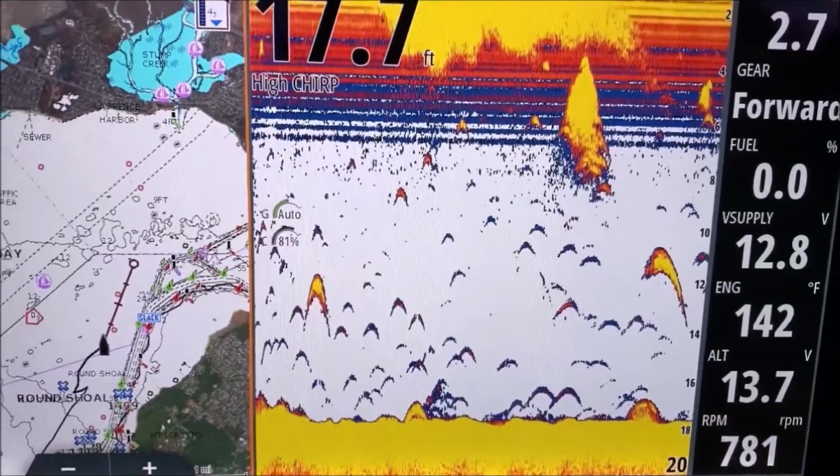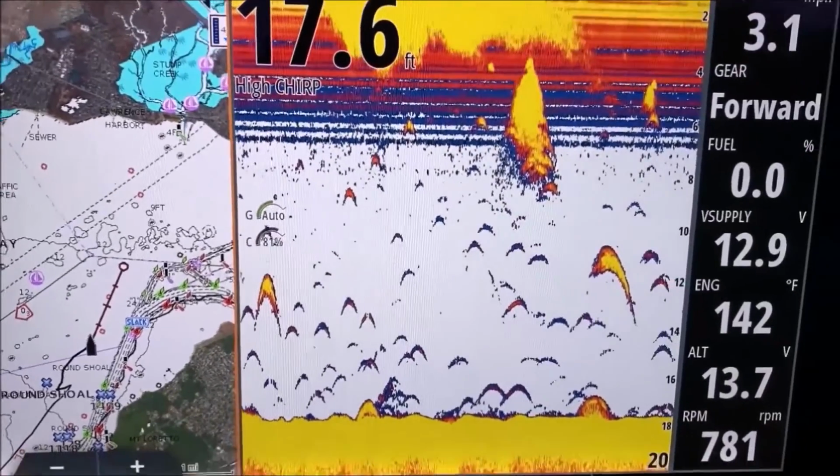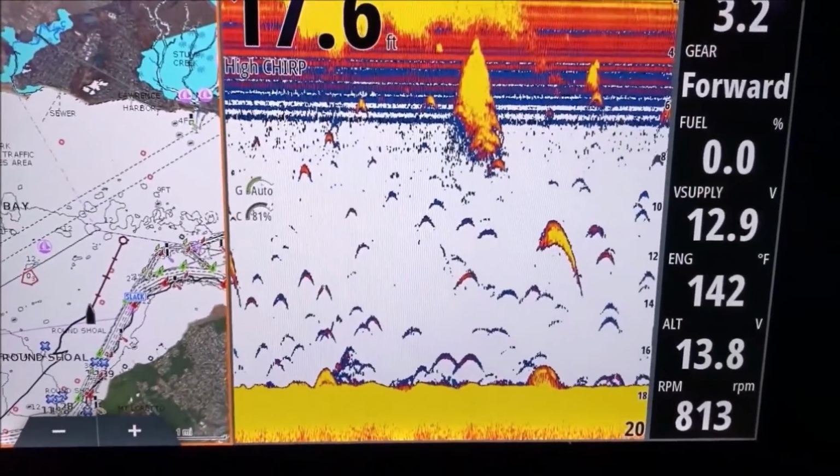There you go. They're not all on top of each other, just all scattered through here.